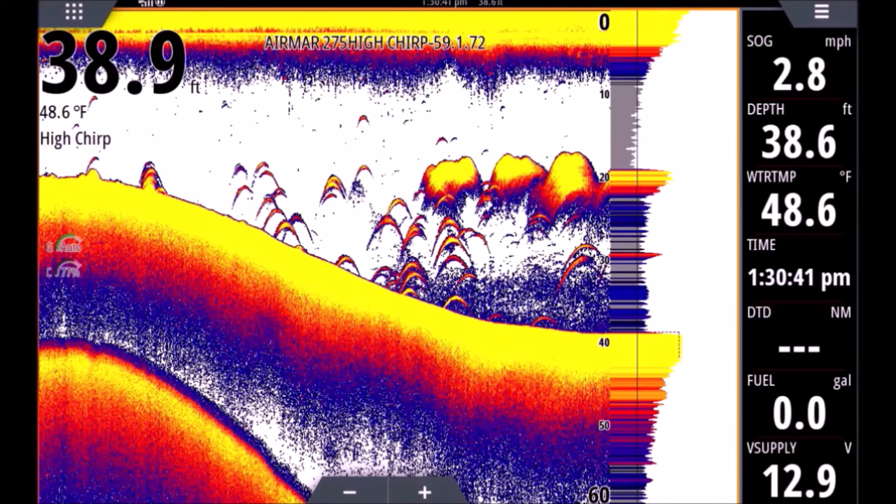Okay. Now, if that was close to the bottom, it can be confusing. Sometimes you're not sure if it's a tree or a bush. A really great way to tell is to look at the top edge of the bait school. If you look at the top edge here, it's very smooth. That usually means it's a school of bait. If it's rough on the top, it can be a tree or a bush, and you'll see it smooth on the top and rough on the bottom. 9 times out of 10, that is a school of bait. So that's what you want to look for.